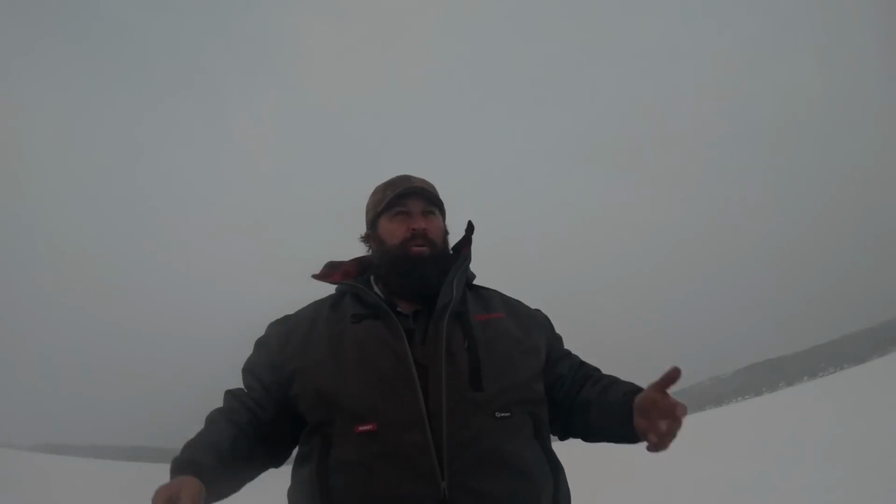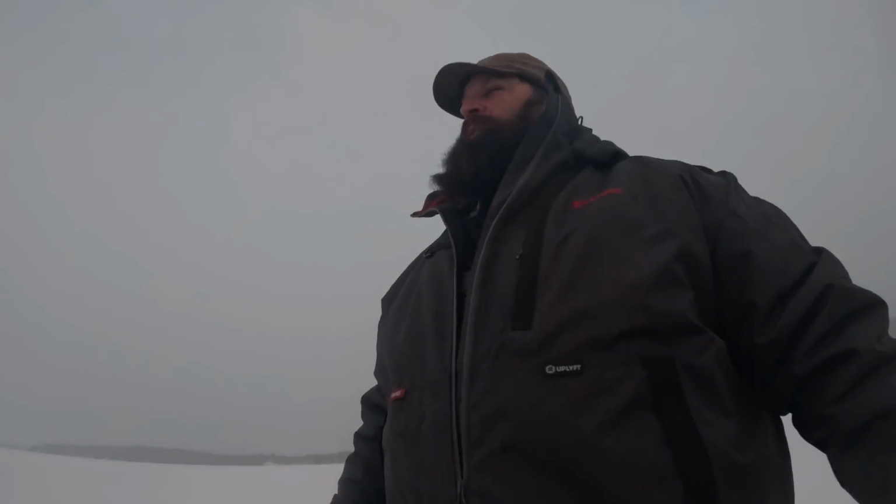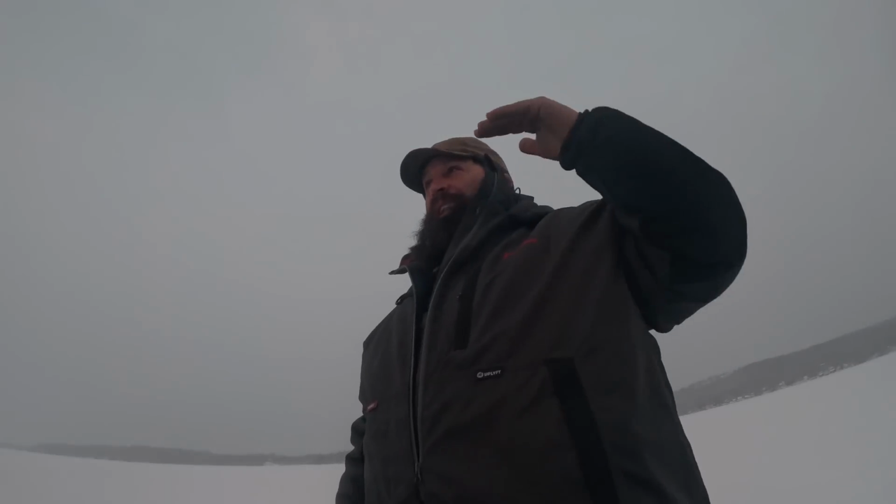Okay, made it out. Not sure what that snowmobile was doing sitting there. Somebody broke down, probably walked off. There wasn't a body laying around on the ground, so we're good to go. Let's do some fishing, see if we can find these fish and put a couple topside. Big slab crappie.